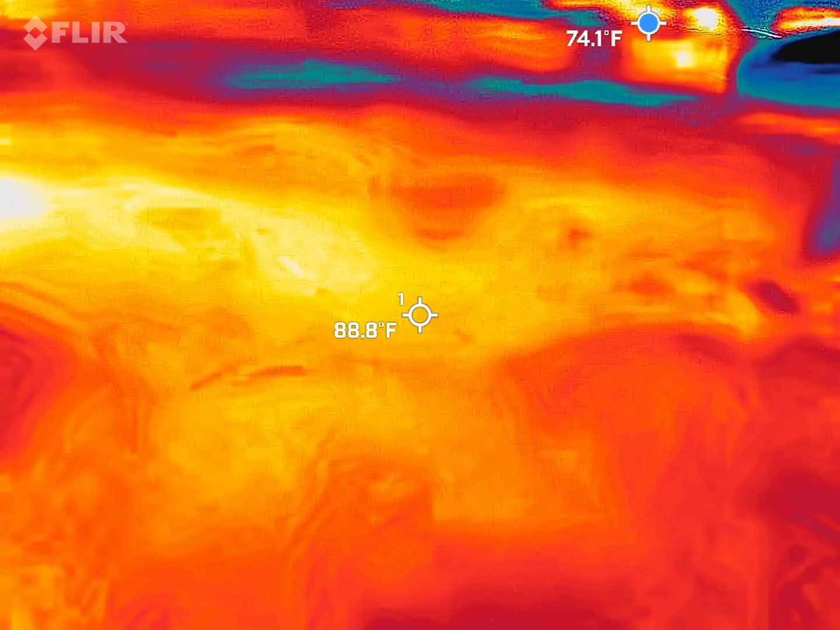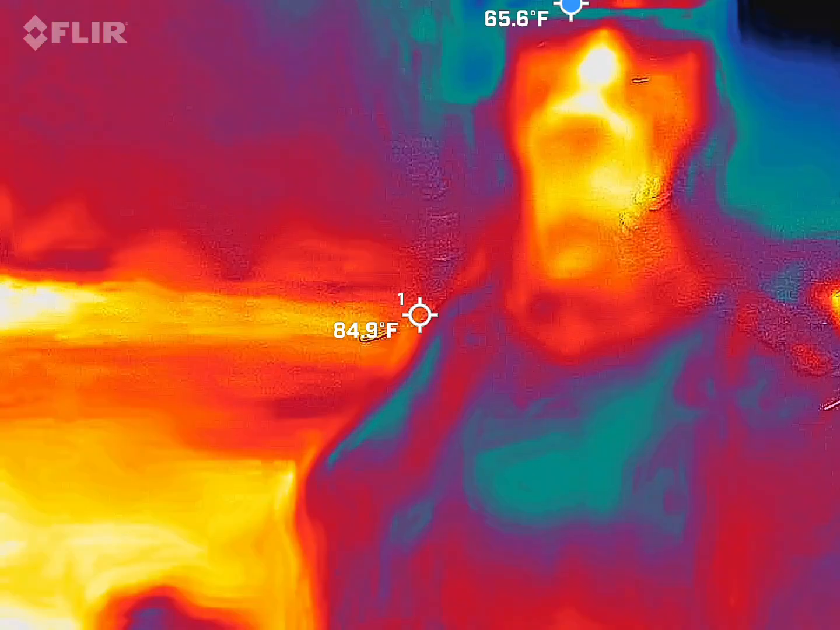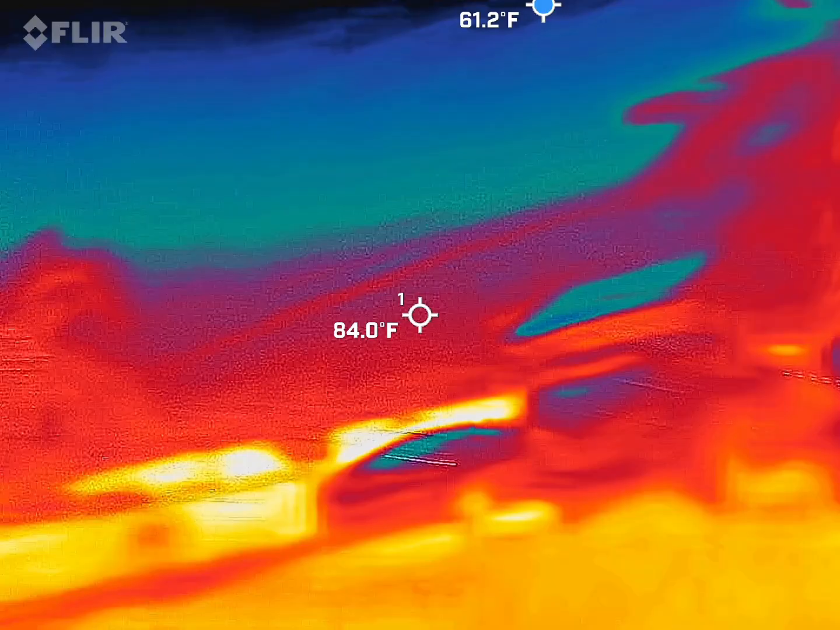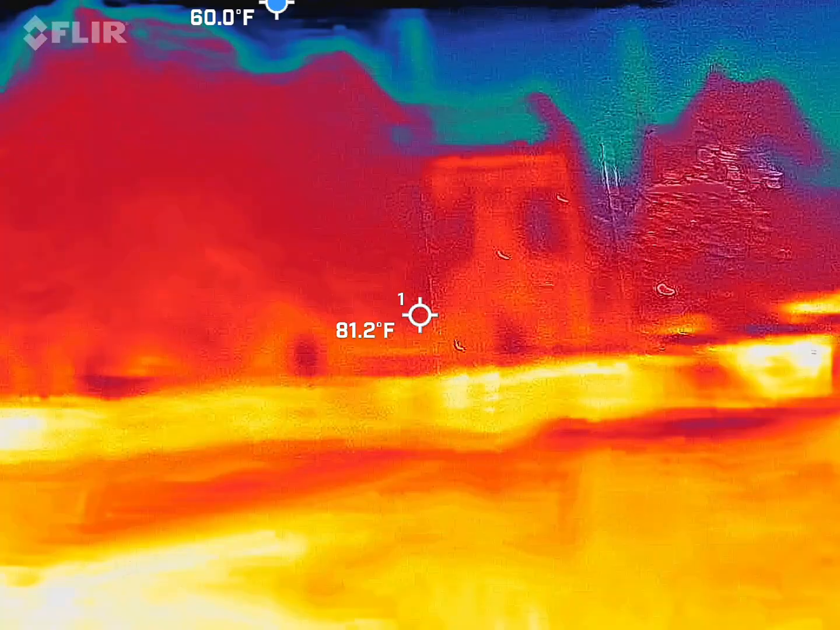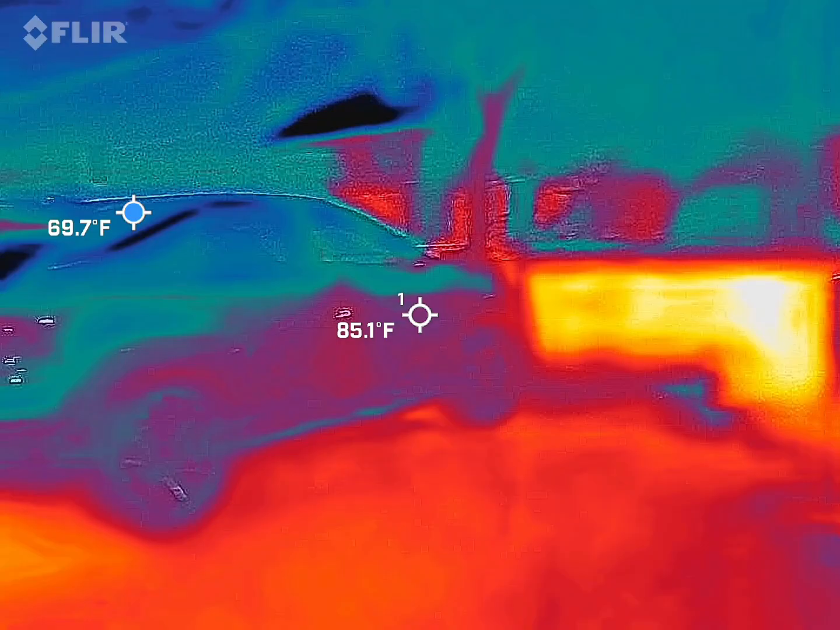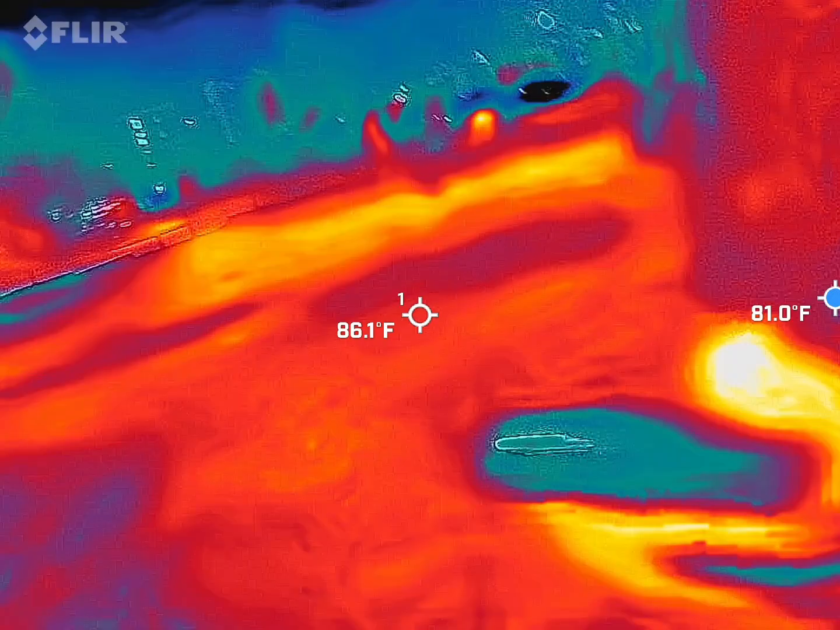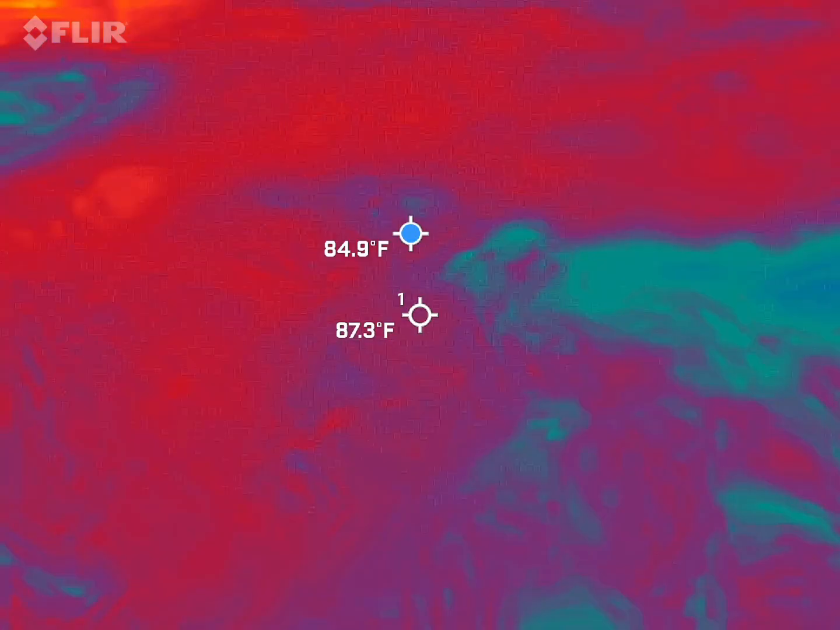Any other numbers? So I got that one at 41 degrees. The window. No. The engine is still warm, so it's probably air conditioning, but still. I mean, most air conditioning is at 41 degrees. But let's see. Have you gotten anything? Yeah, the engines on here are not hot. Only thing I got over here was the window was about 41 degrees. That's weird. So, these other ones are at 72.